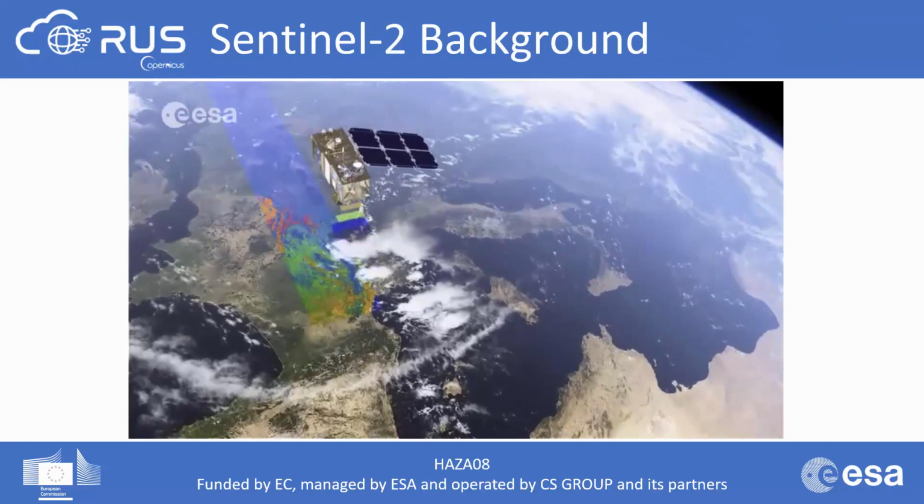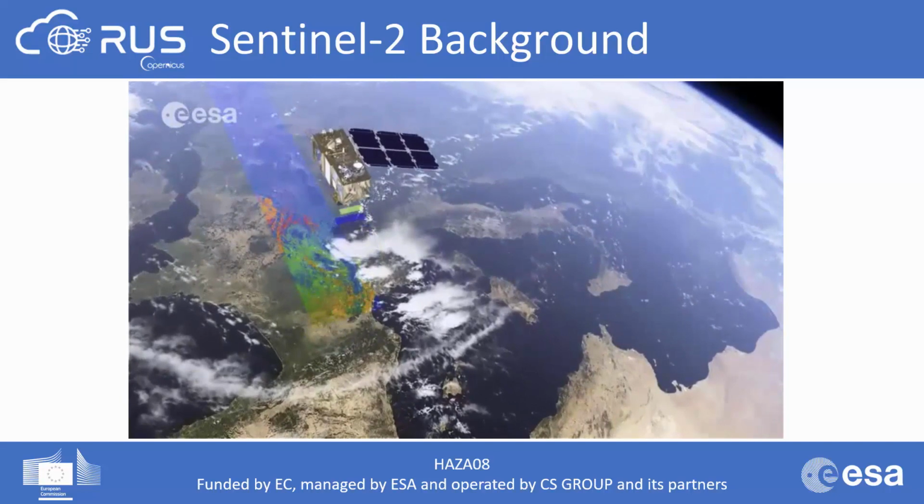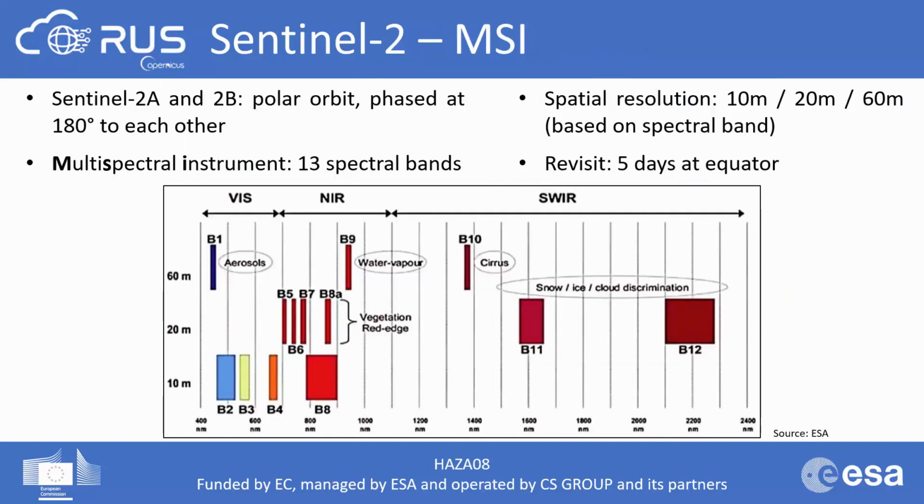The Sentinel-2 mission carries a passive sensor and is formed by a constellation of two satellites as well, Sentinel-2A and Sentinel-2B. They are passing at a polar orbit, phased at 180 degrees to each other, and the multispectral instrument it carries has 13 spectral bands in frequencies of the visible, near-infrared and short-wave infrared parts of the electromagnetic spectrum. The spatial resolution varies based on spectral band to 10, 20 or 60 meters. At the equator, it has a revisit time of 5 days.